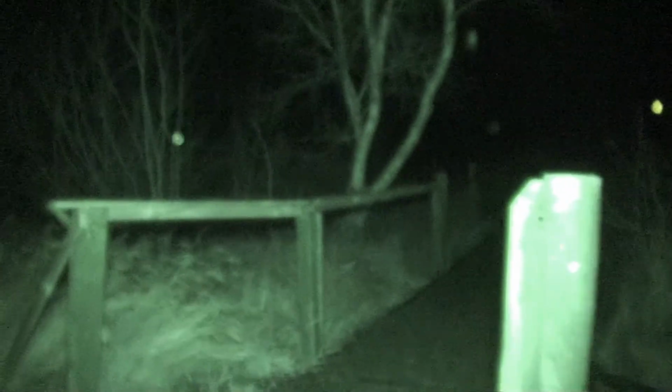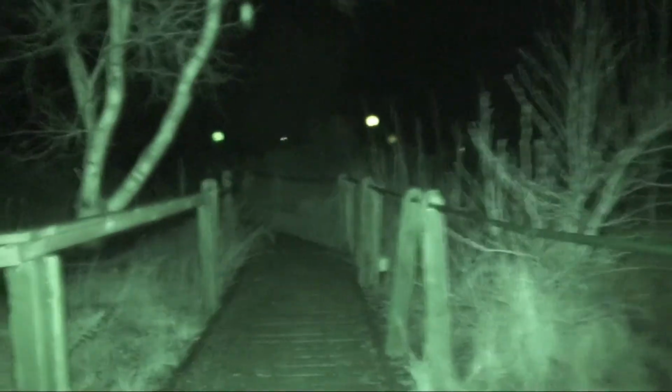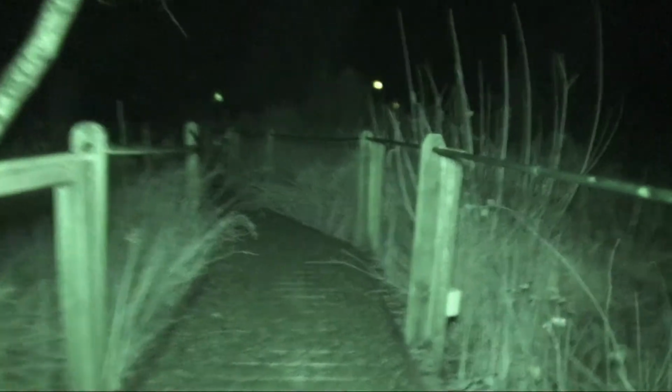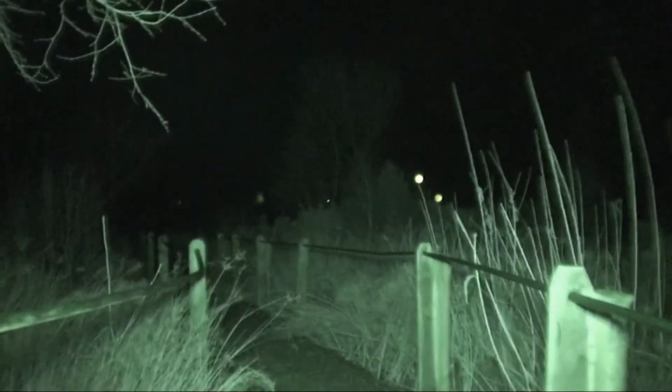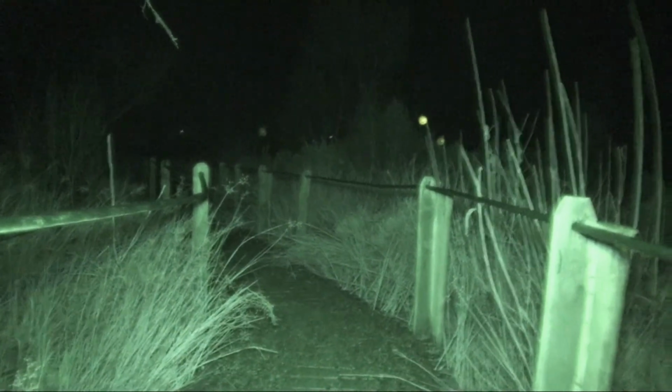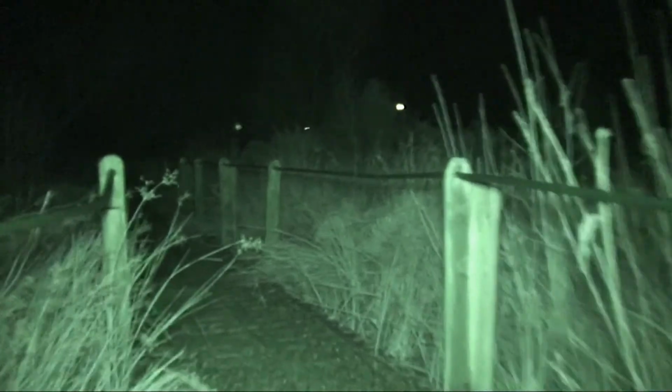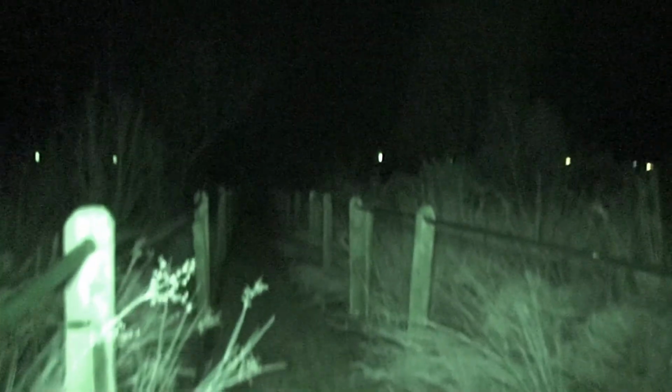Yeah, this wooden path goes straight across. On the map, I don't know if it's anything to do with Northern Ireland and Southern Ireland. Is it the border on the map? I don't know.